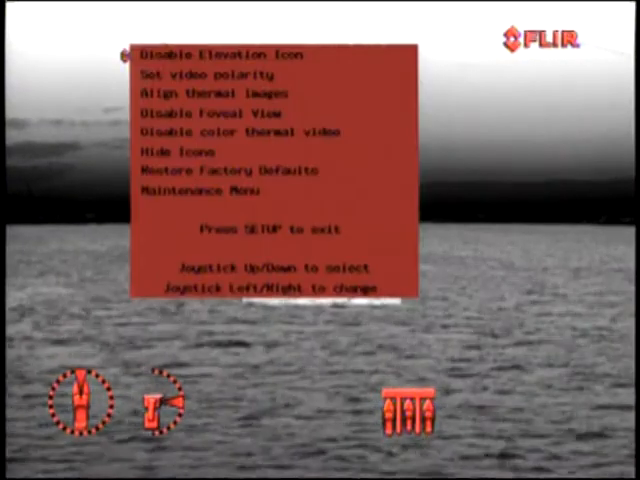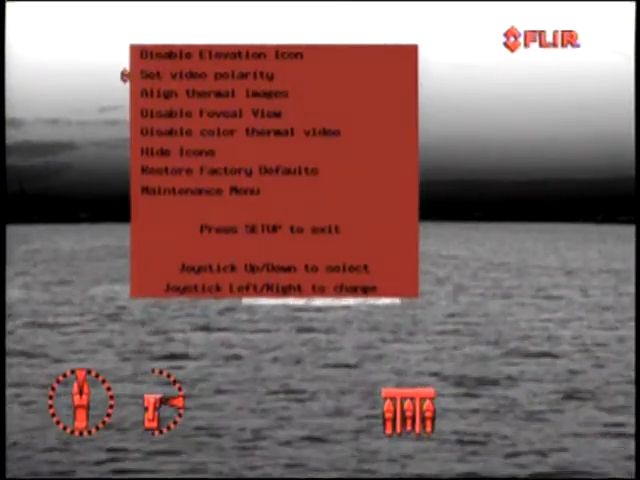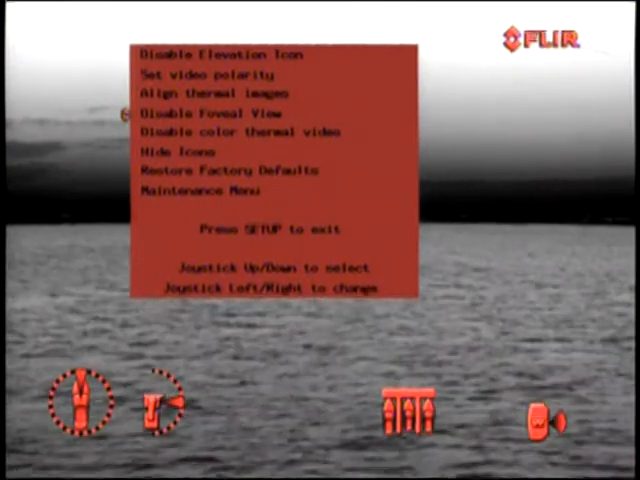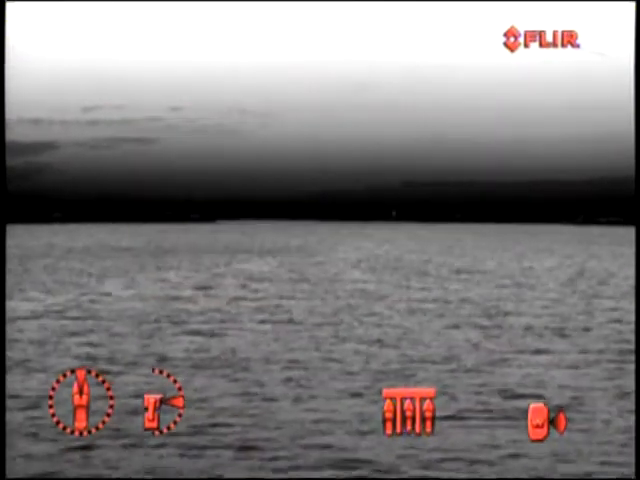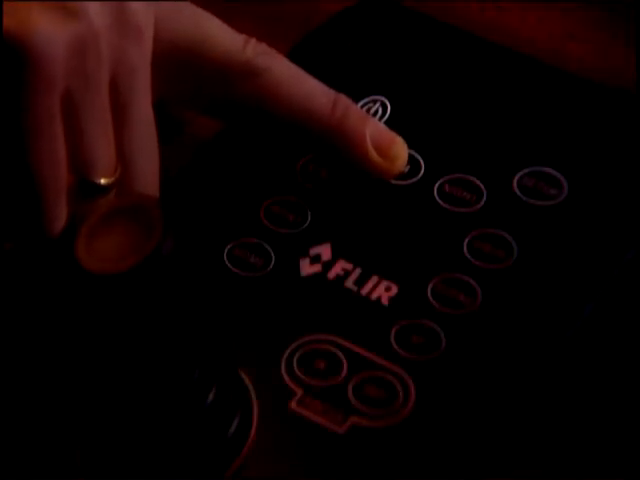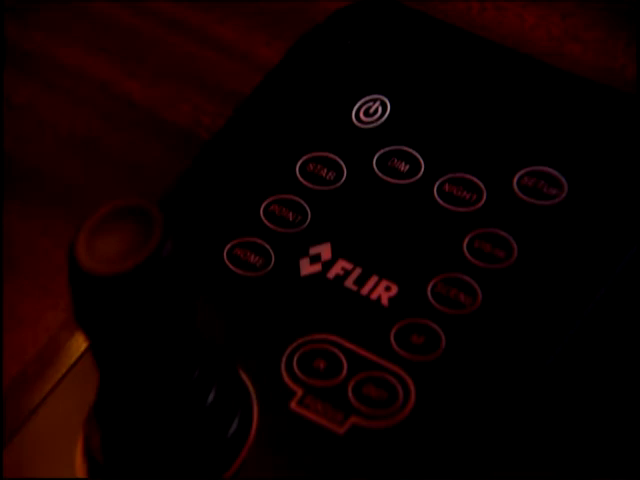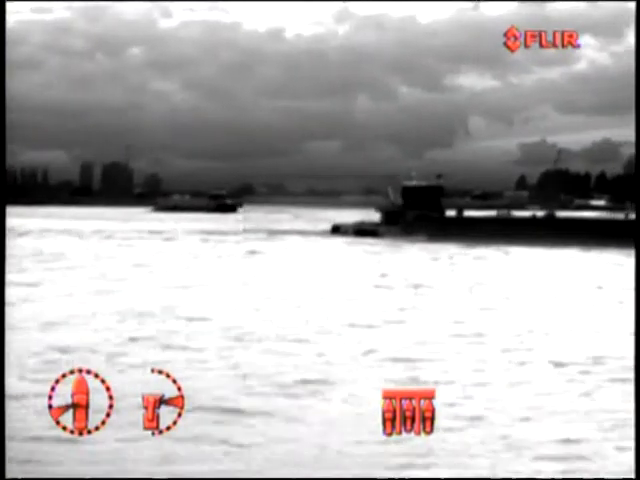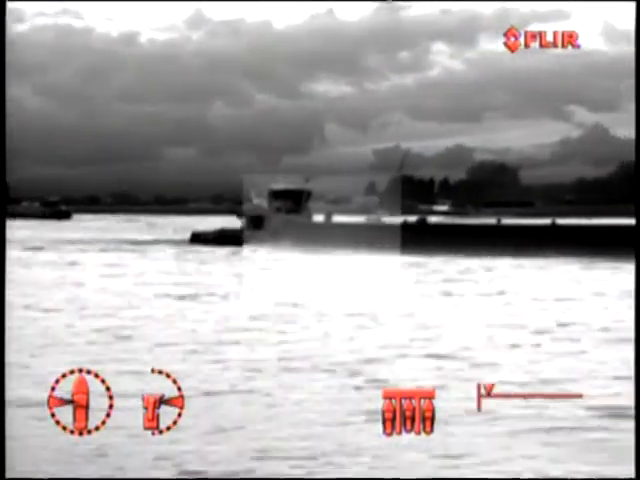The Setup button gives access to the Setup menu. Here you can put foveal view on or off, display or hide icons, and change various other settings. The Dim button can be used to change the brightness of the control panel so that you can adjust it to your own comfort. Small icons placed at the bottom of the thermal image allow the captain to see in which direction the Voyager is looking, whether it's in the home position or not. Also, other settings of the camera can easily be read from these icons.